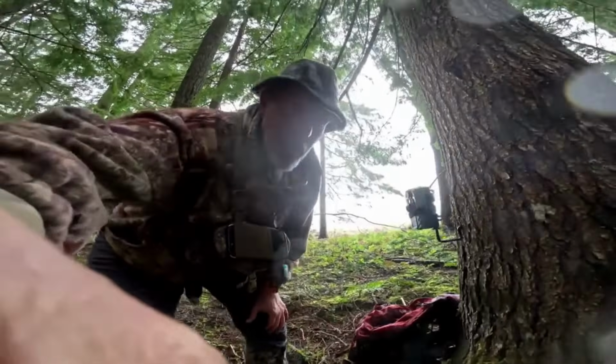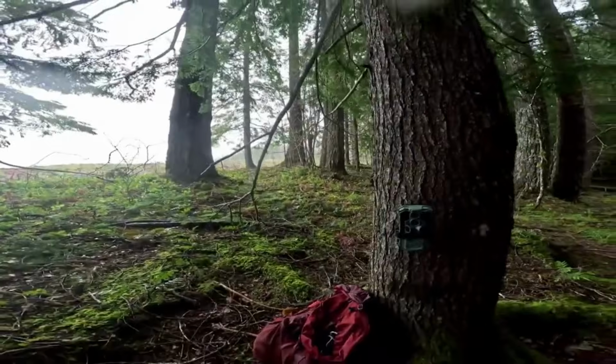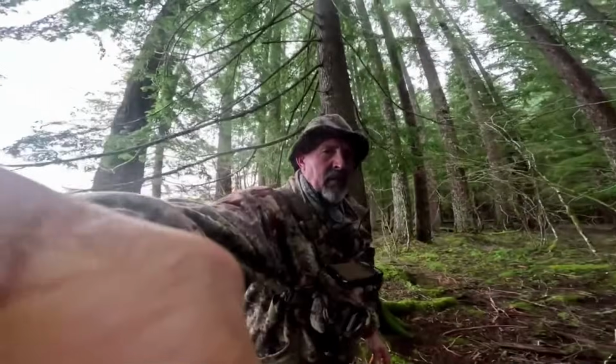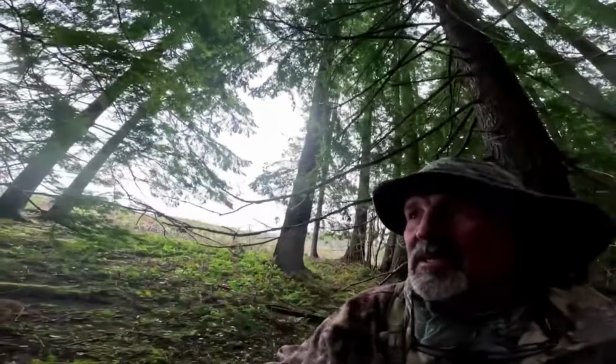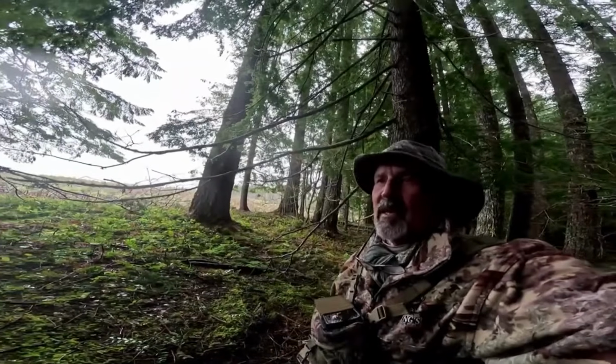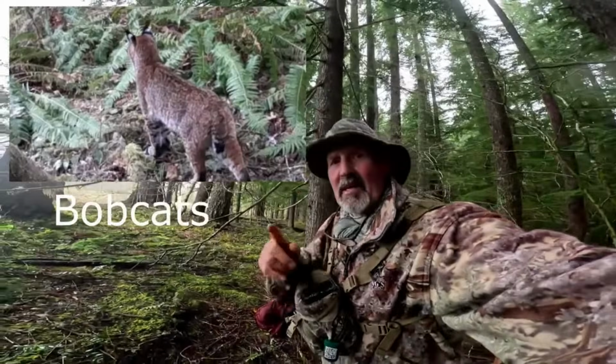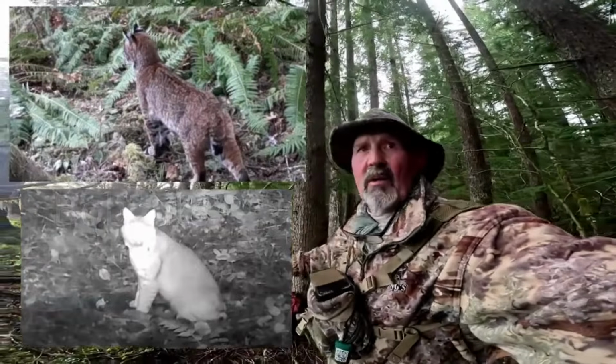Okay, we've deployed another new one here on this tree. And the idea behind this one is it's right along the edge of a clear cut. I've had some in this area before, and the predators, especially bobcats, have worked their way right along here.